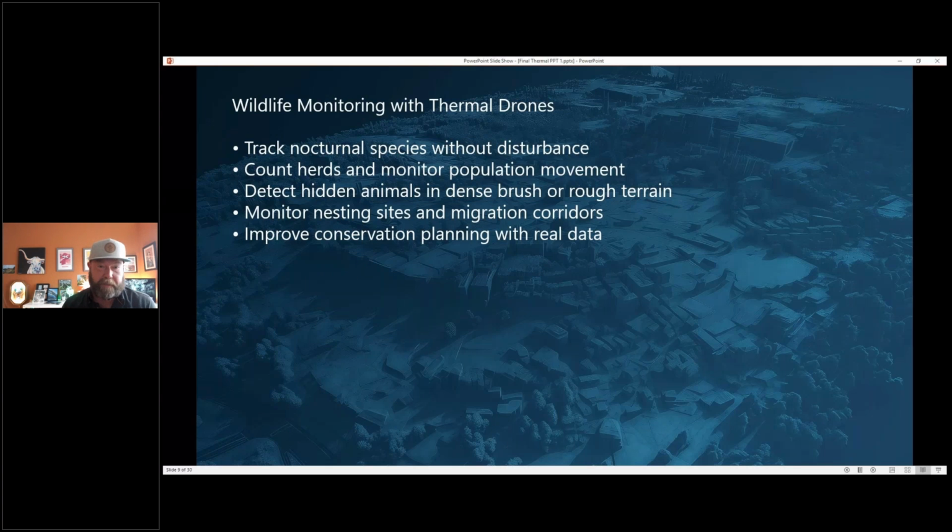Tracking nocturnal species without disturbance. I was tracking some deer this morning, and I don't think they really noticed until I got really close or if you descend. So that's a big thing. Counting herds, being able to see in dense brush is also something that always kind of blows me away, the ability for that to show you.